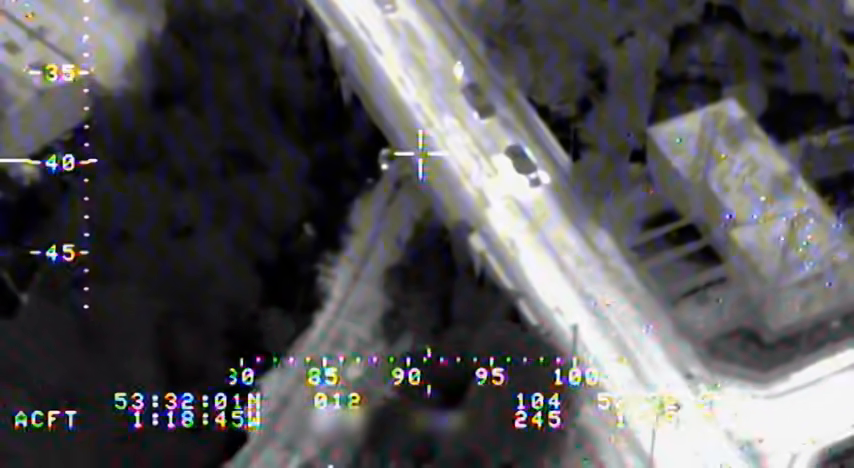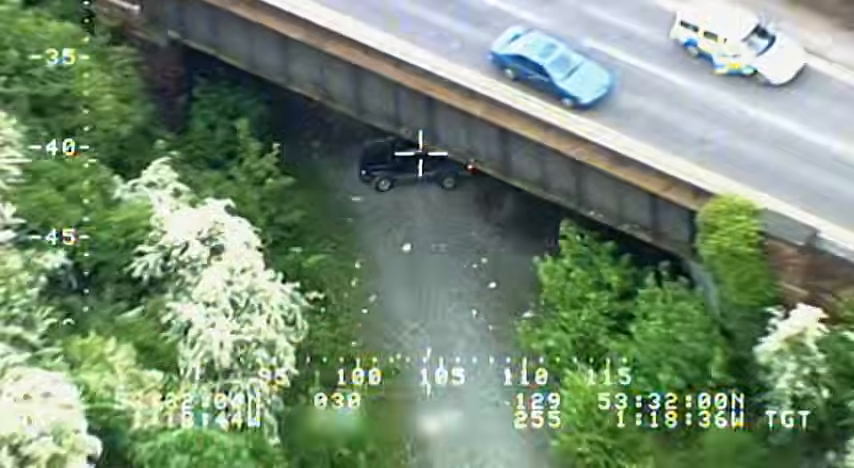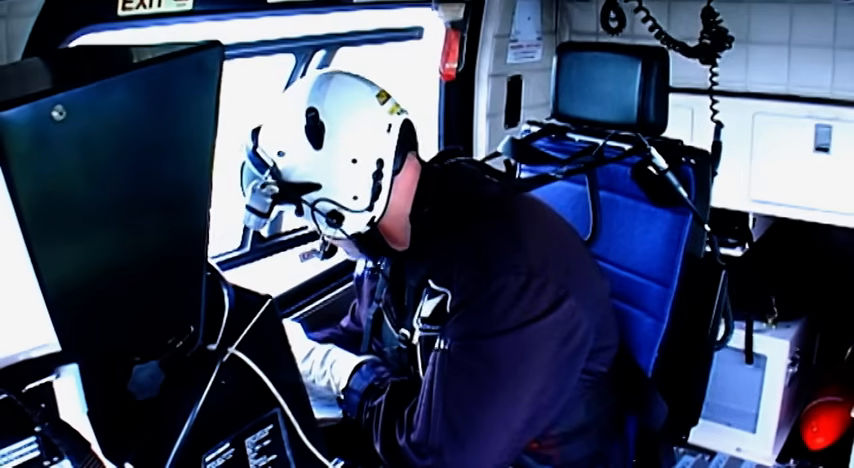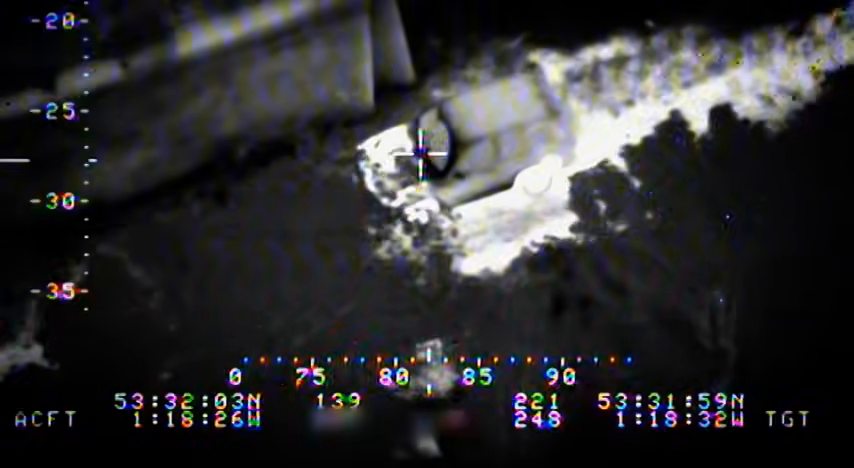Maybe the bridges will act as a shield. We were able, by a combination of using the camera system and repositioning the aircraft, to maintain contact with him, even when he did hide under the bridges. Yeah, no way. I've got him. We can see him. It looks like he's trying a 3-point turn. At this stage, can't see where he can get off, although he is trying.